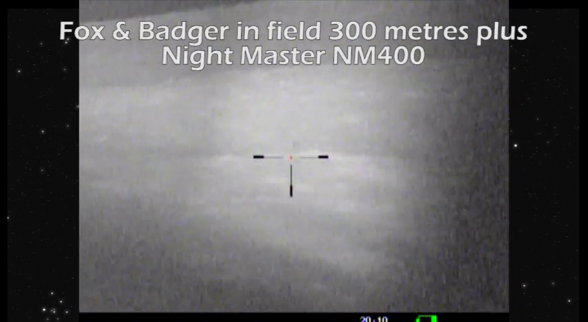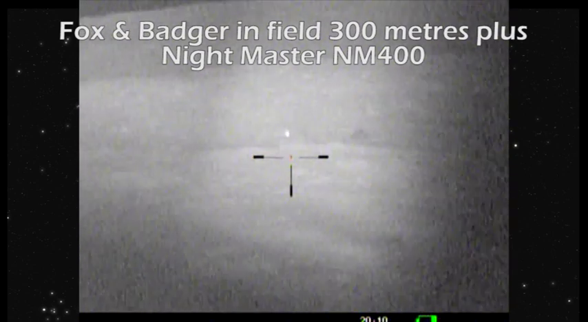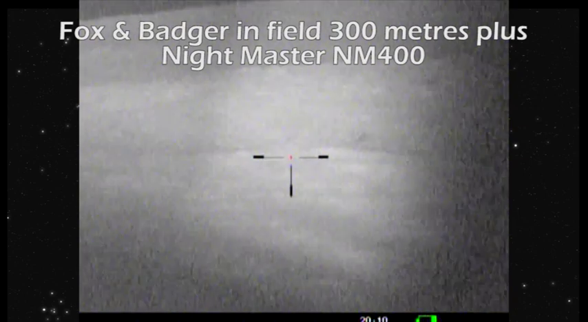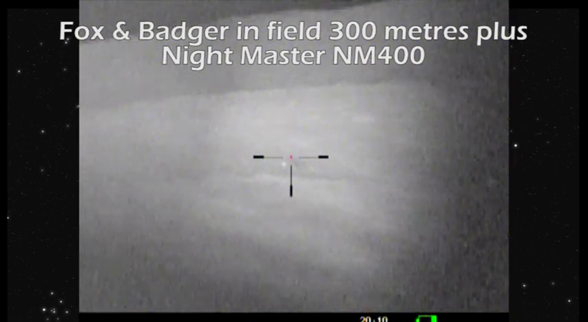Yeah, I agree, but two equally good products at the top of the industry. There's nothing that comes close to it for the money. Yeah, I think that 400 edges it in this fight, and it was a fair fight.